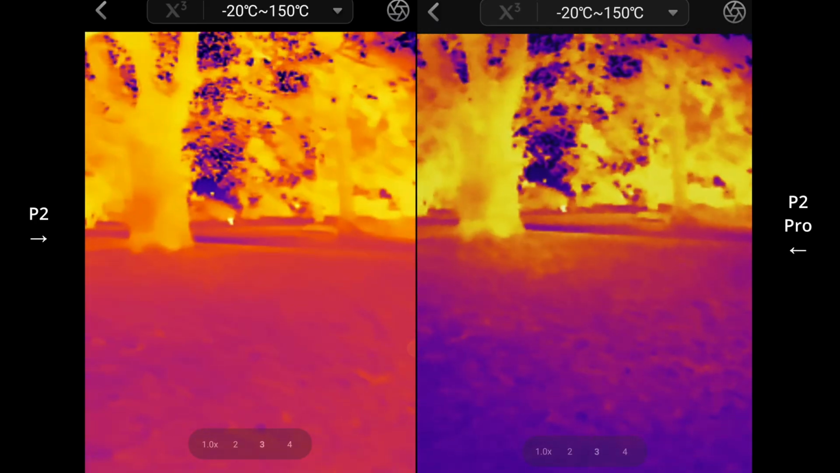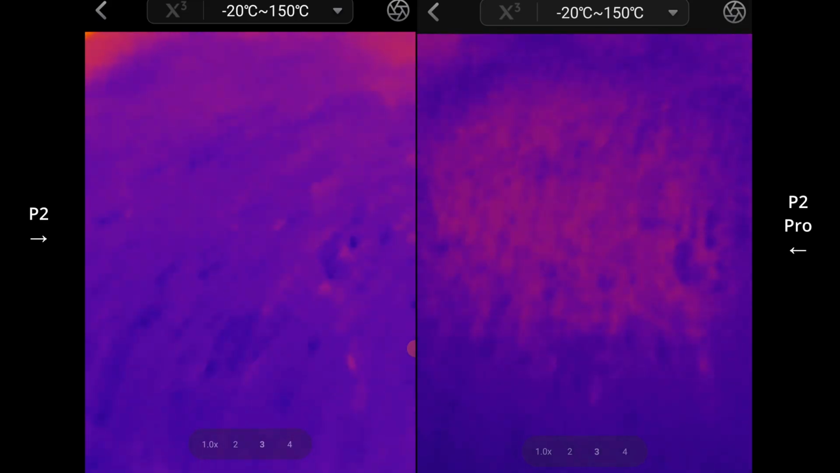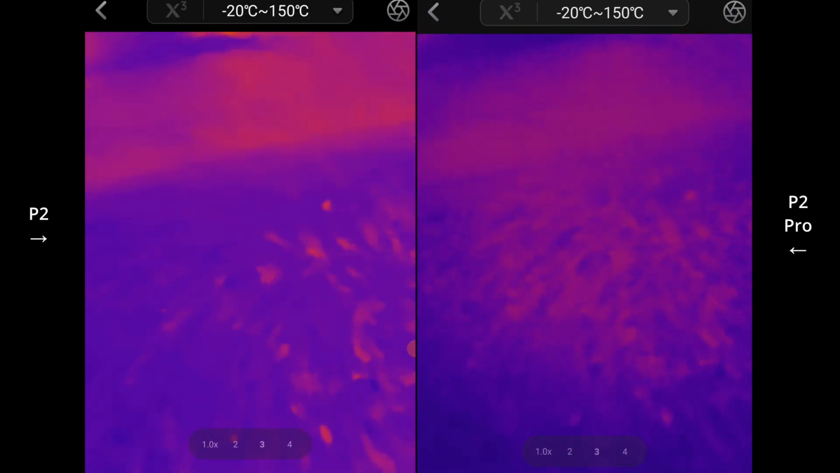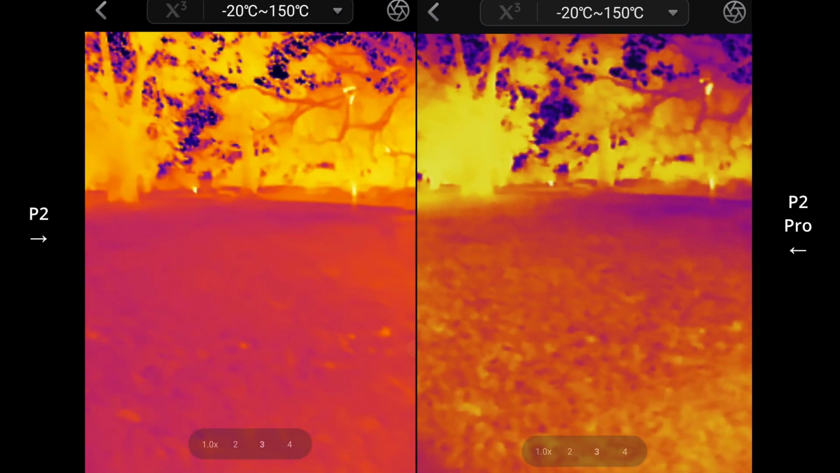That guy's still there on the bench. I wonder if I can get all the way to the other side of this park and then see if I can still spot him, because I can't even see him back there. Anyway, let's have a look. Yep, still there.